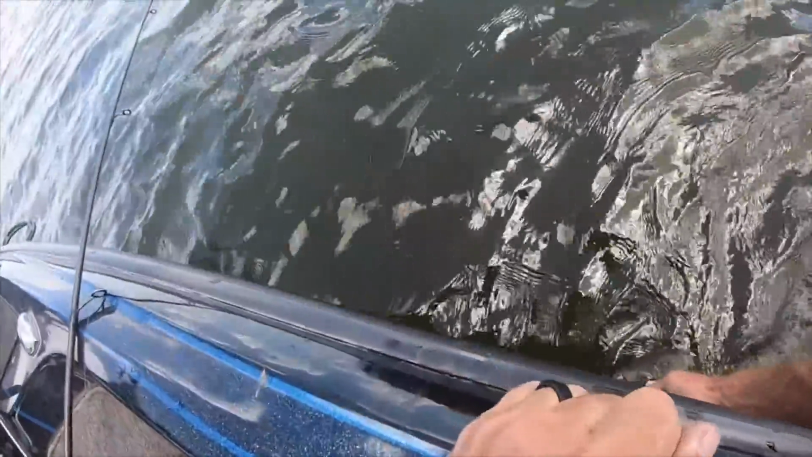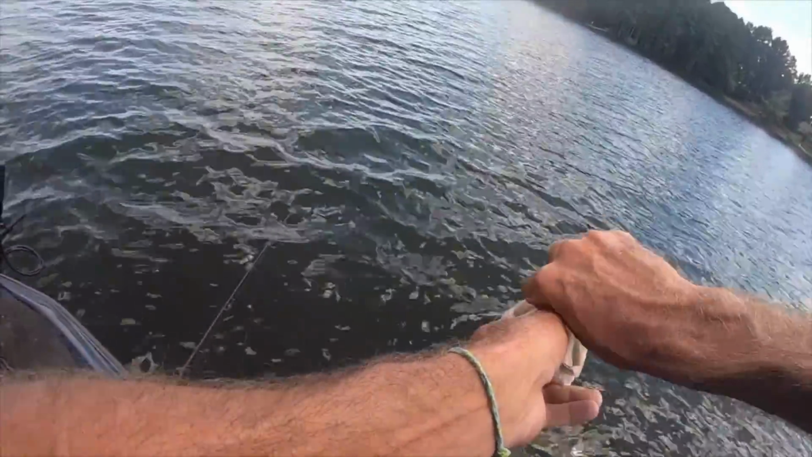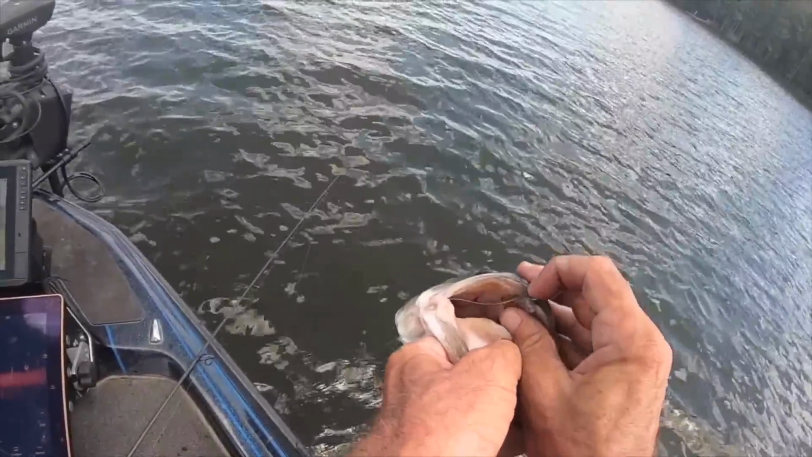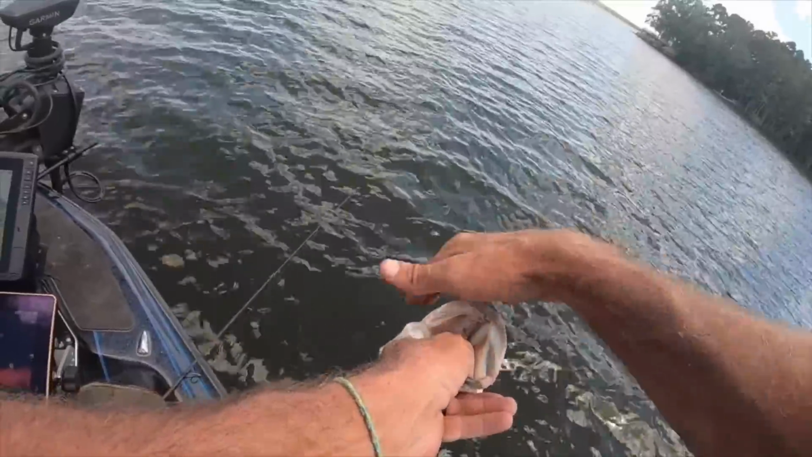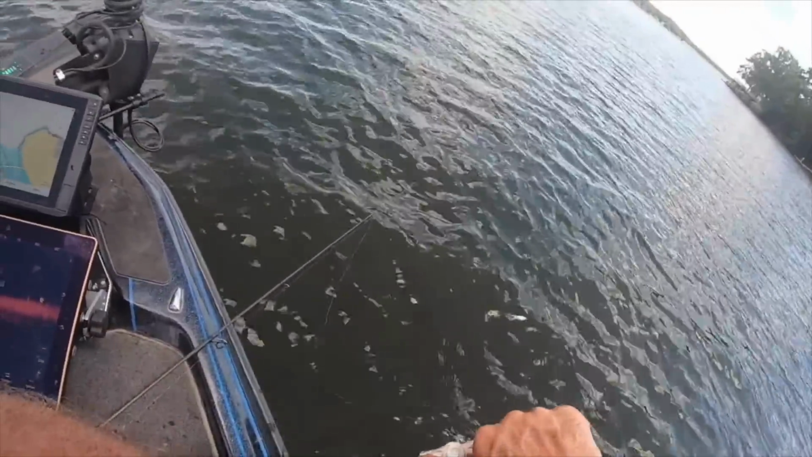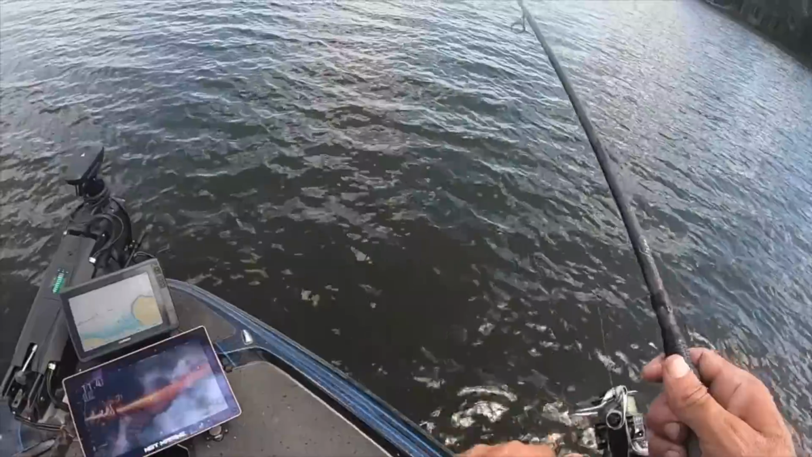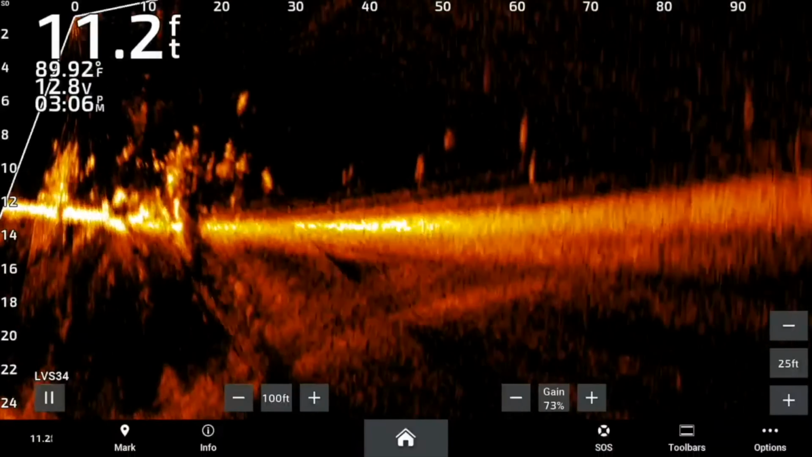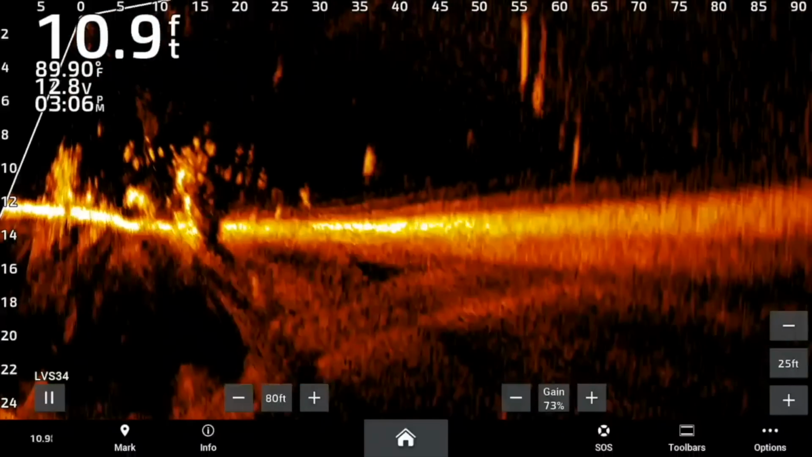Come here. Well, I probably caught one like that on topwater. There's a bunch of fish over here though. Let's see if those are crappie. Some of them look like crappie. Zoom in.